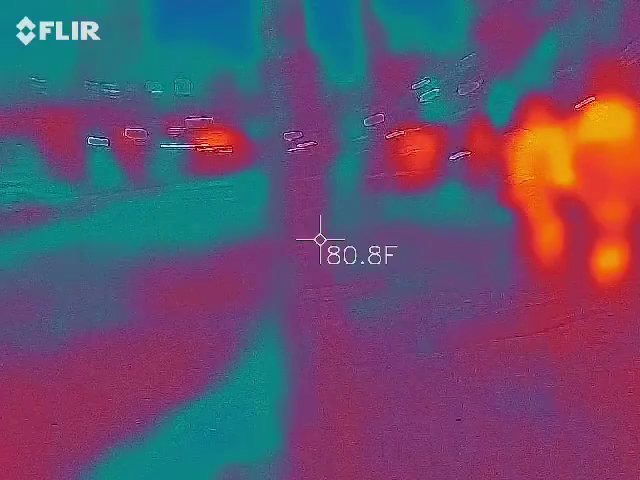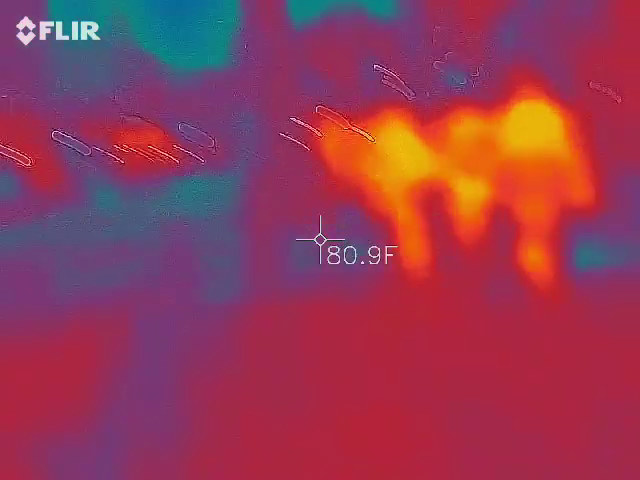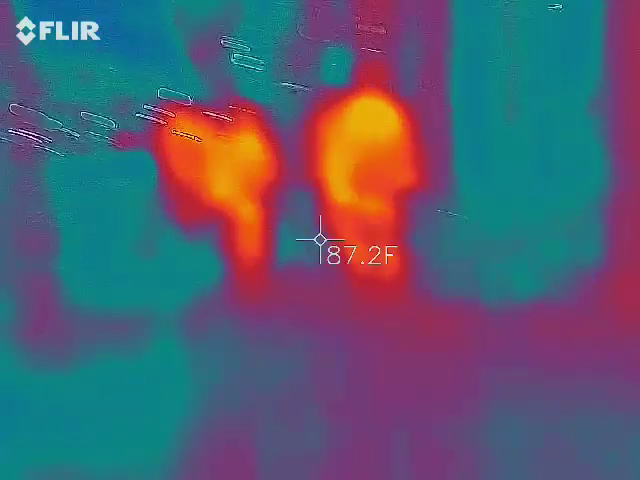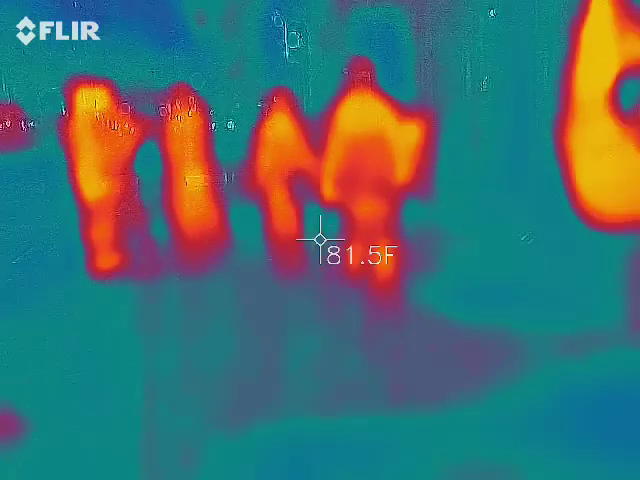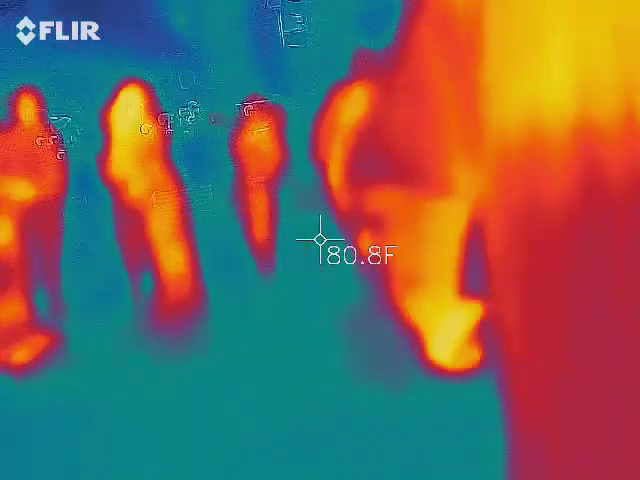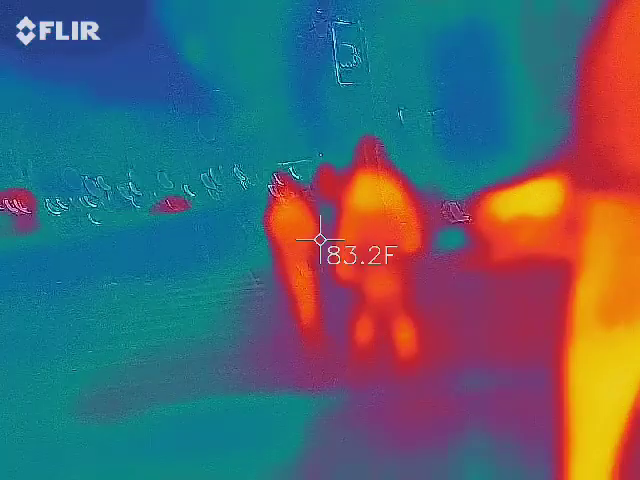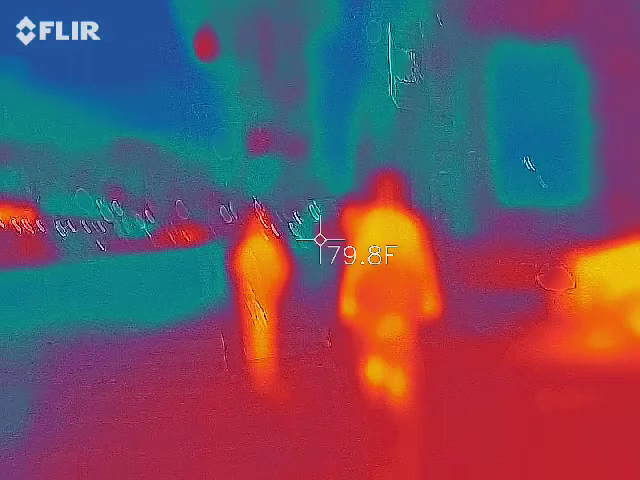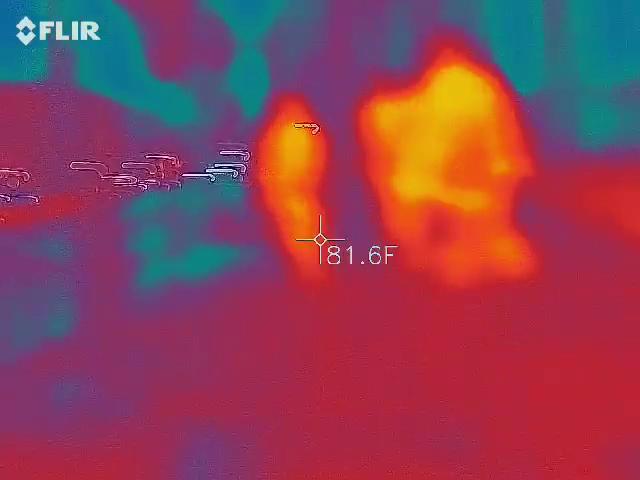Wait, I got ghosted here once. Does that count? Street. 72. Damn, those windows are boarded up. Dude, protected as hell, man. And they put a fence.